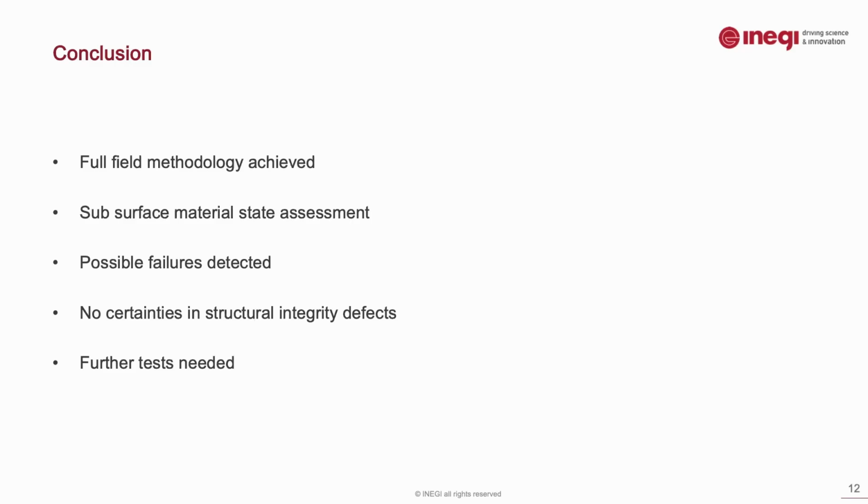The big importance in this is that if further inspection is needed, we can now be much more direct and perform another test on the blade, which allows us to much better assess the structural integrity of the blade.